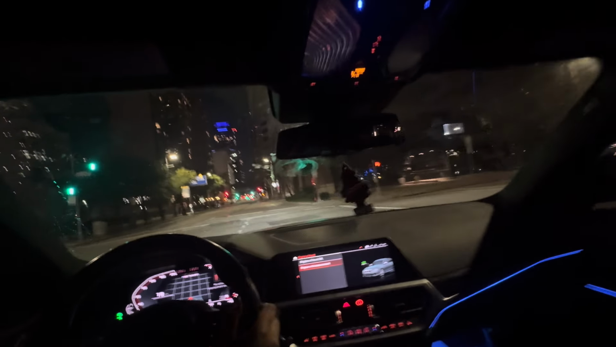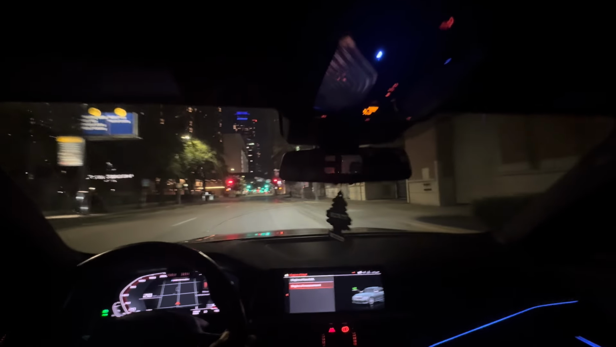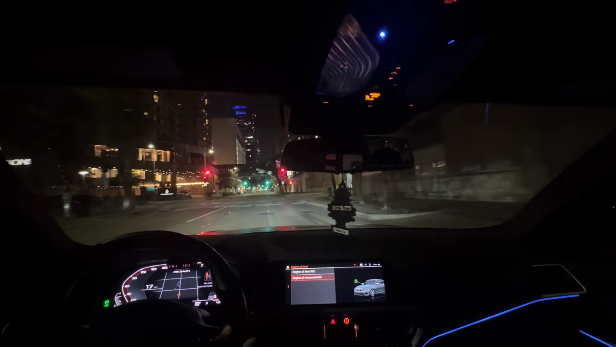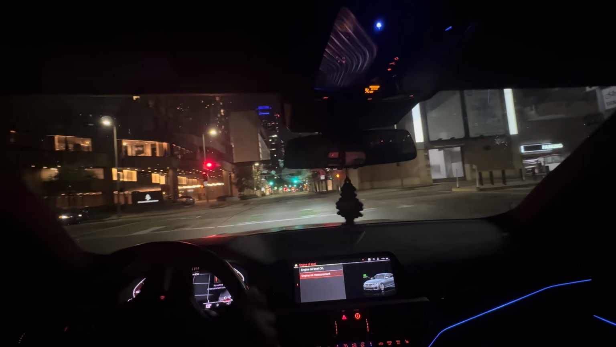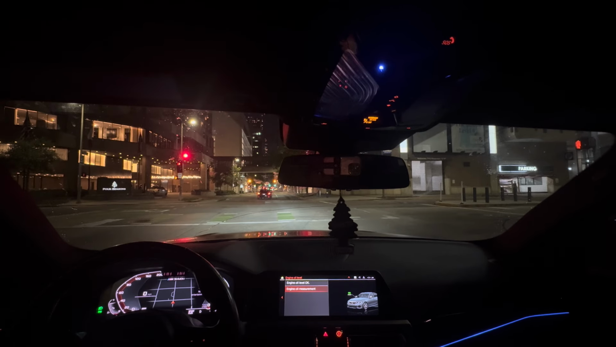Officer right there. He gonna turn behind me. I know he is, right? Oh, he actually don't. Bruh. Did y'all see that police officer?